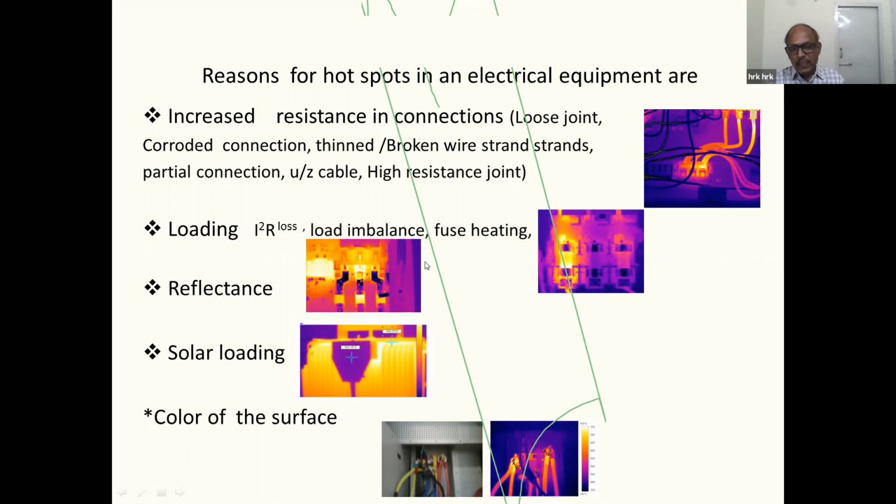Similarly, when we take thermography where there is no electrical supply or nothing is connected, there also we find a temperature rise. This is because of reflected temperature. Normally, when we do outdoor thermography, because of sunlight's reflection on the objects, we find the temperature is very high. Similarly on the transformer taken outdoors.